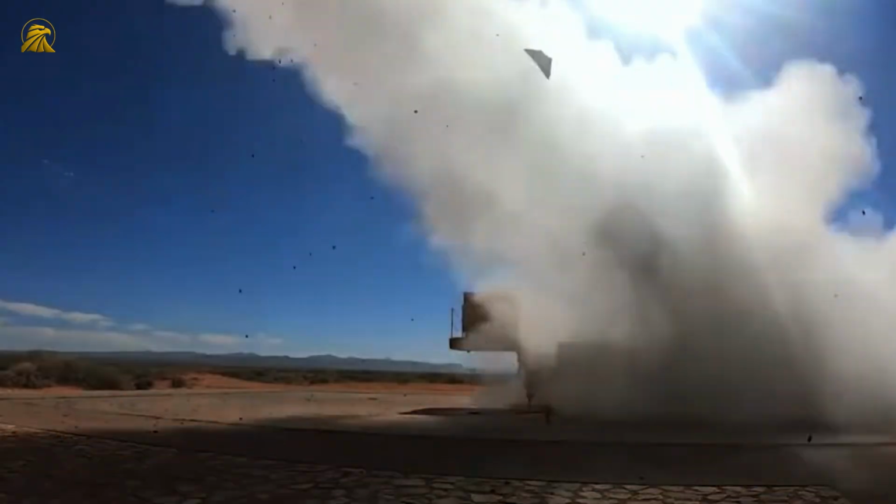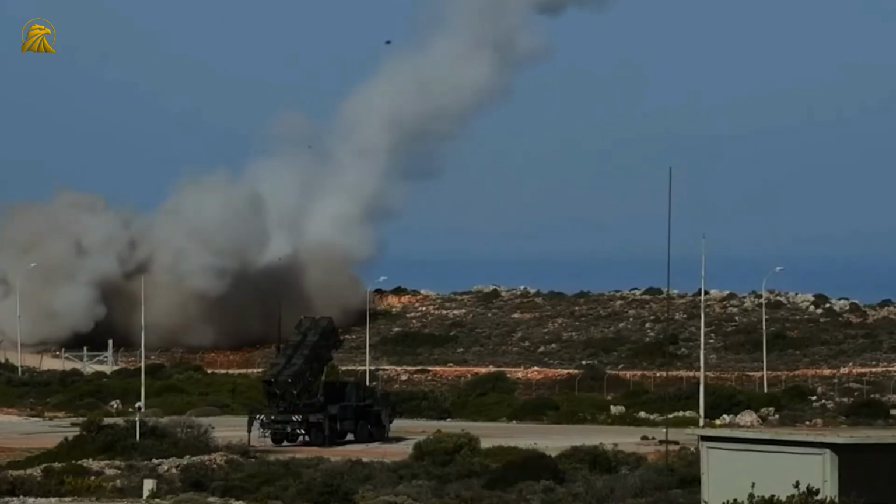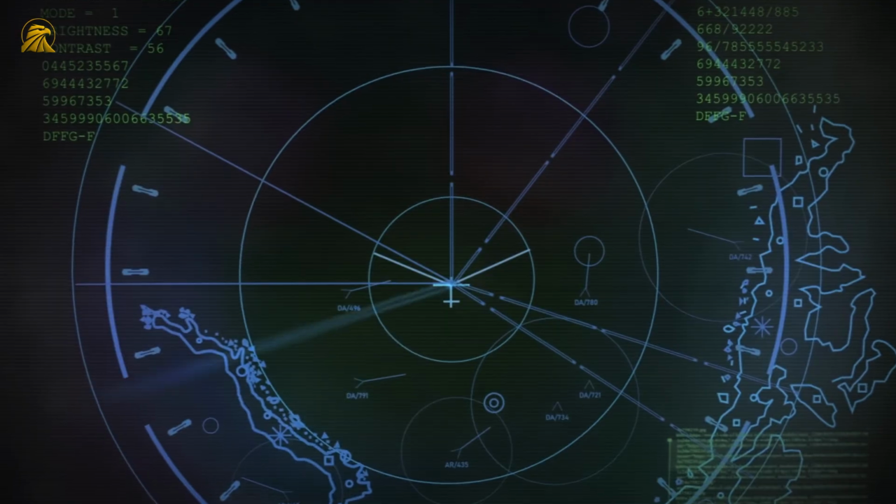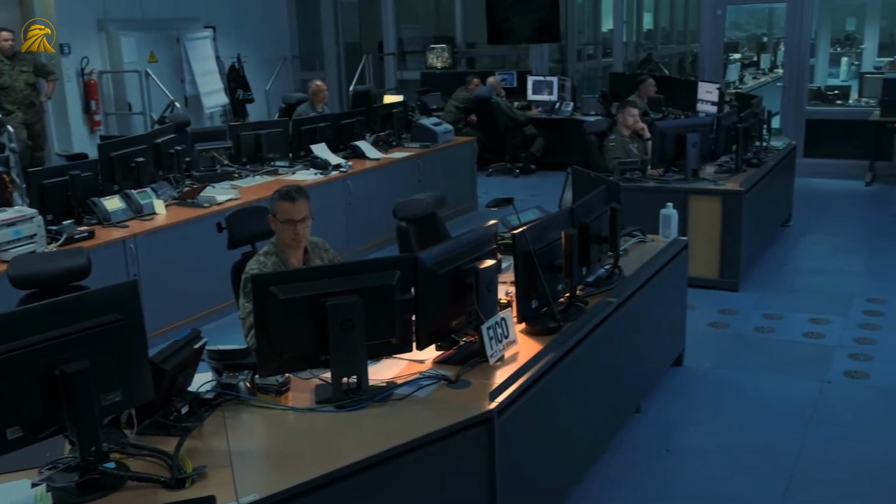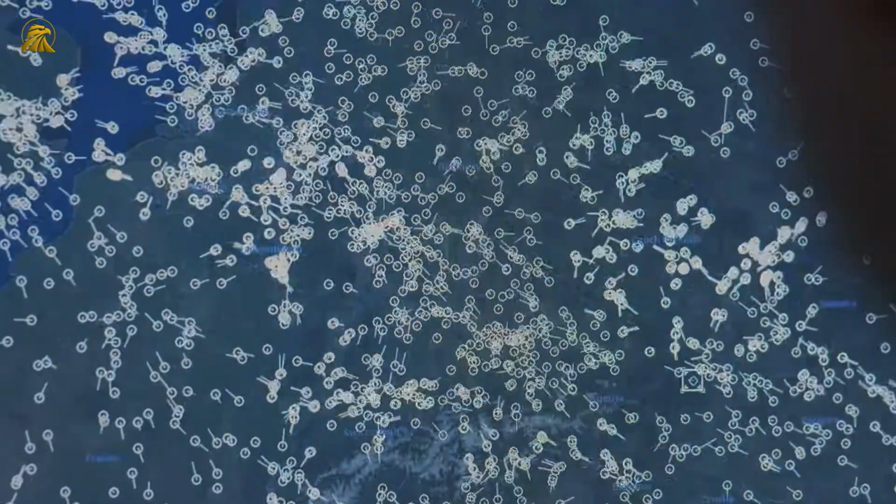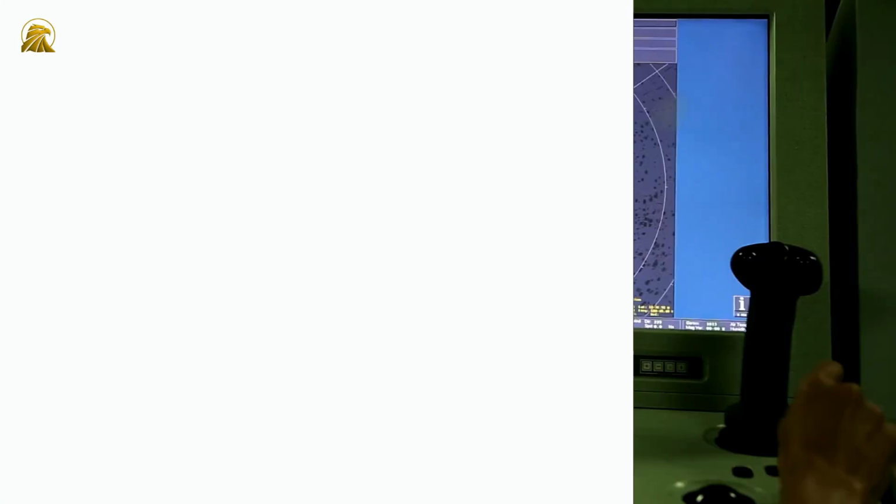What makes this even more notable is the context. This wasn't a controlled shooting range situation. It happened in an active operational zone where the shooter and his team were under constant risk of counterattack, with the psychological stress of knowing that any mistake could mean not only mission failure, but potentially their own deaths.